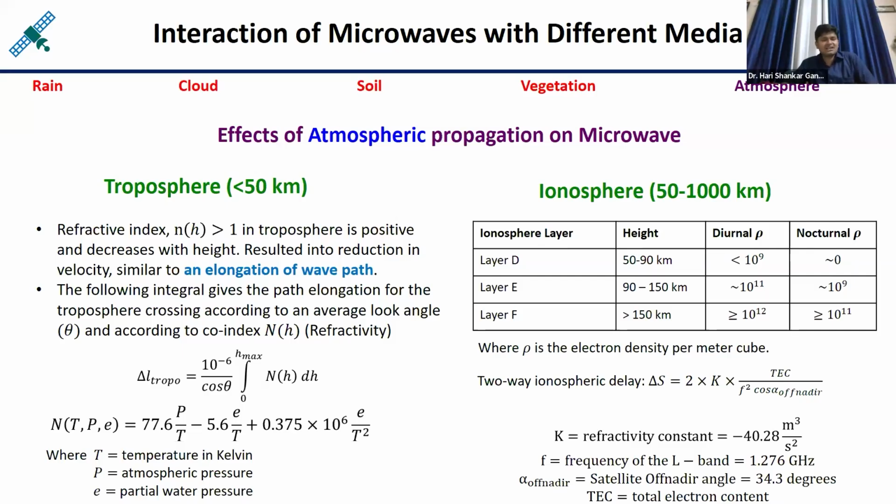So that signal delay can be estimated with the help of these relationships. I'm not explaining these relationships right now, because thermodynamic variables are involved here, like the temperature, the pressure, and the partial vapor pressure e. All of them are affecting the refractivity, or you can say the refractive index. More refractive index means more density of the medium and more delay. So here you can see the delay in the troposphere is a function of the integration of the refractivity, and refractivity depends upon these three parameters, and some constant coefficients are also there.